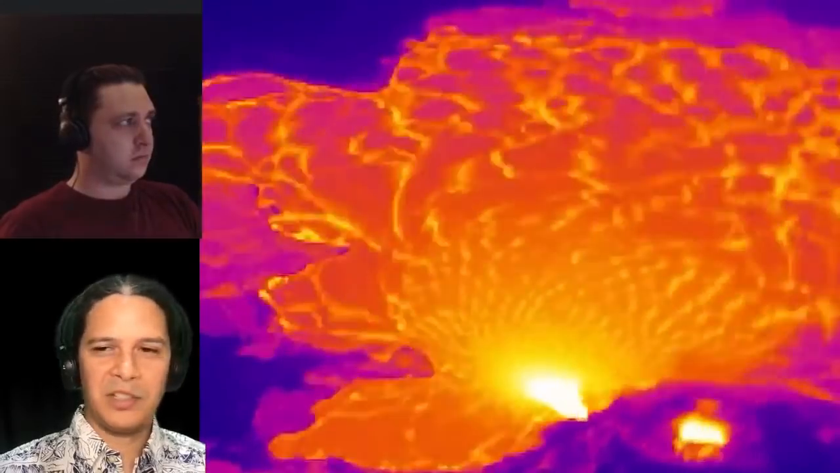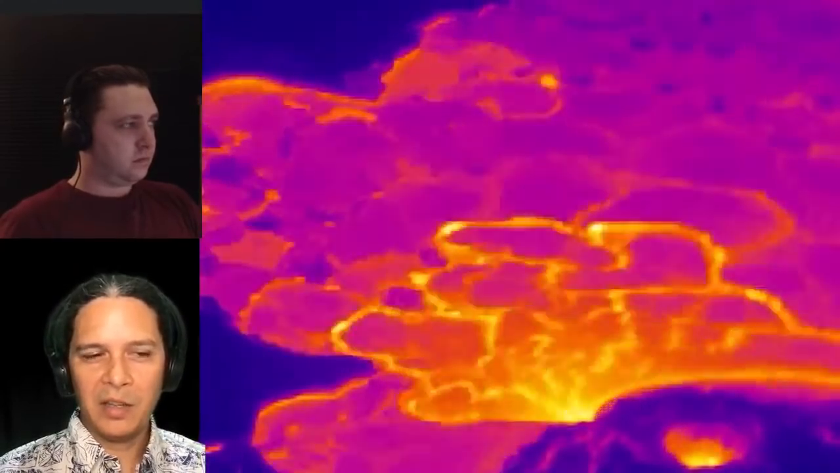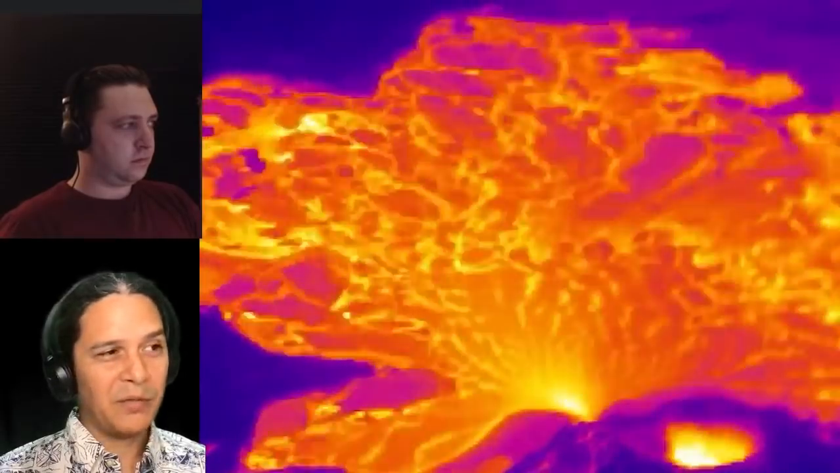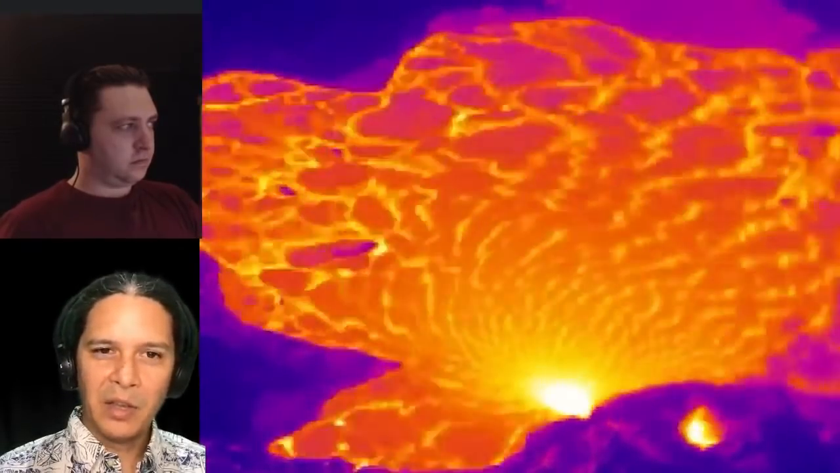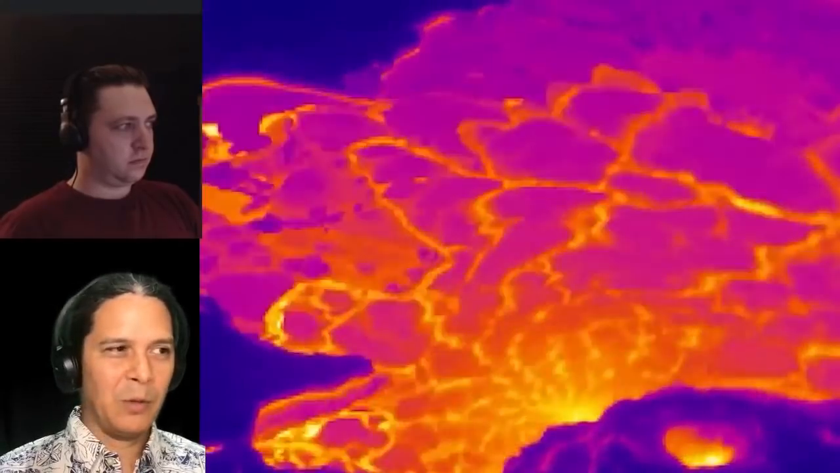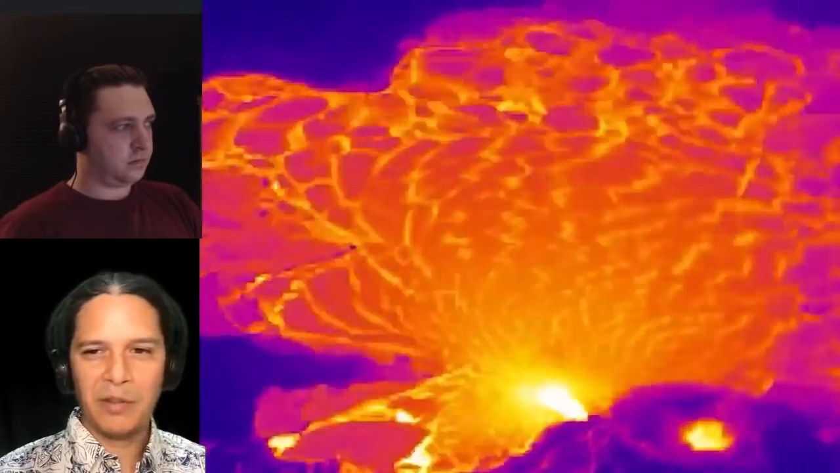So first off, just to state, this eruption is still within Hawaii Volcanoes National Park. It's not causing any threat to anyone. There is still fog, which is a nuisance and can be problematic for those that are sensitive. But overall, there's no lava going near anyone's house, and there's no prospect of anything like that going on. So it's really quite a bit different than 2018.